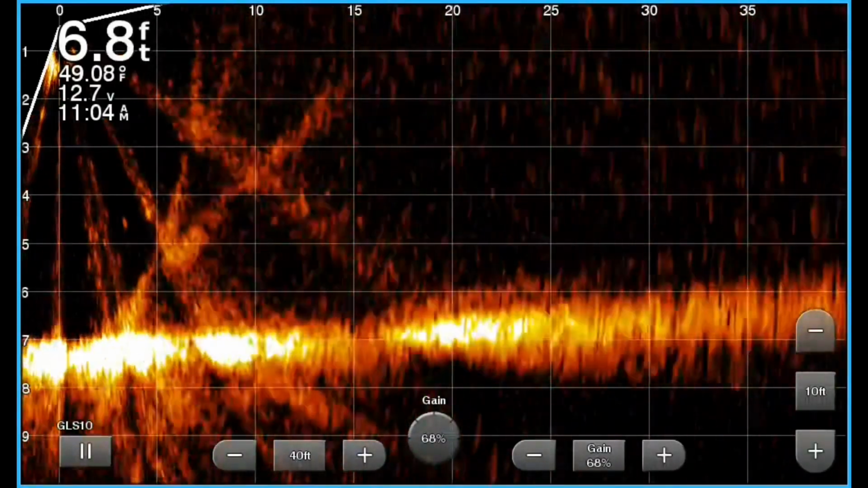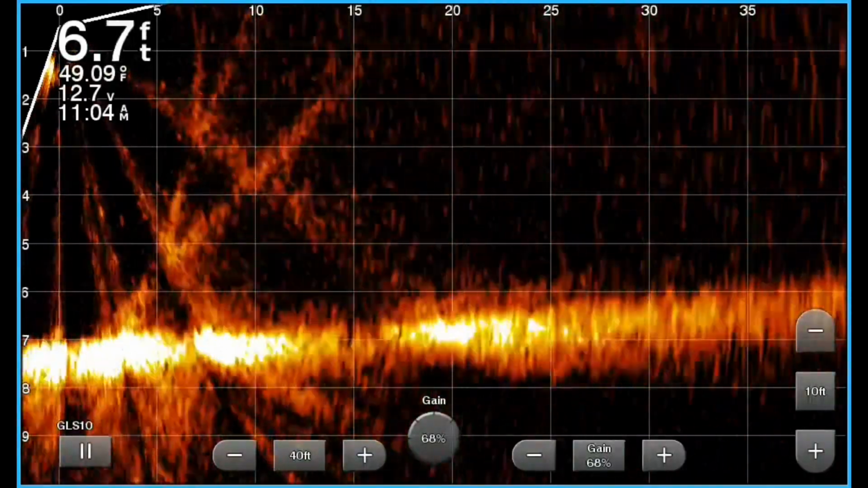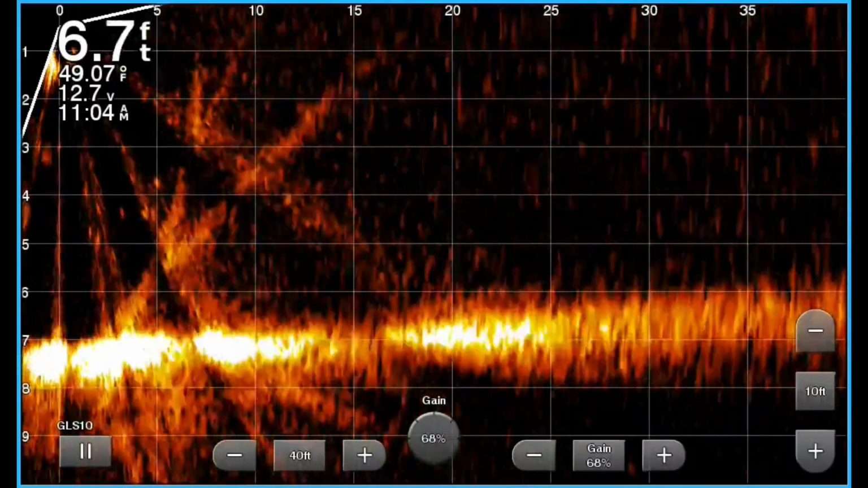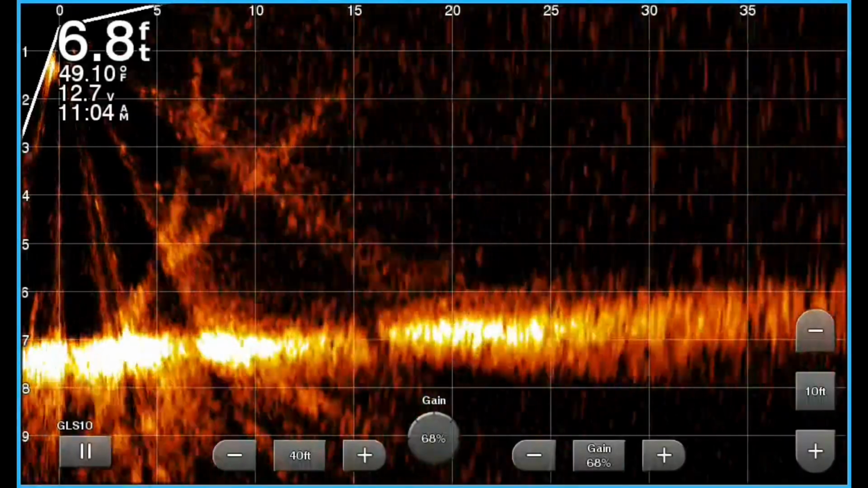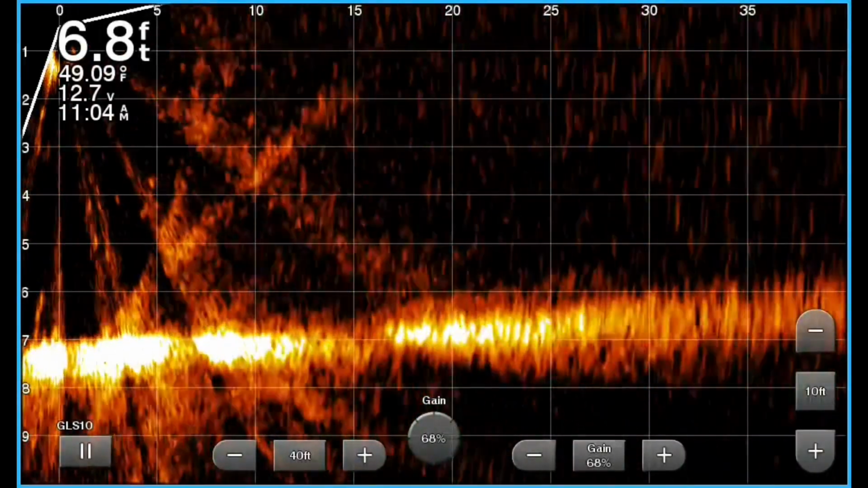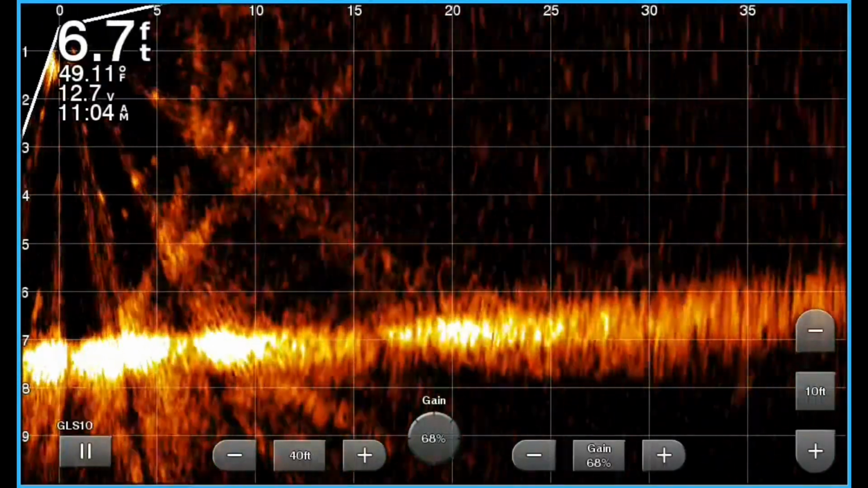Here comes another cast coming in right here. And I'm jerking. It looks like it's going down to about the 4.5. And there it is, barely maybe touching the 4 foot line there. That one didn't get very deep. And I thought that was interesting, how much it varied. It went from 3.5 to 4.5, almost 5.